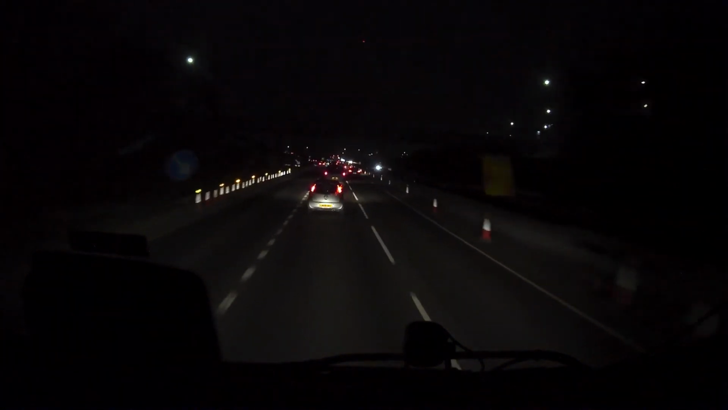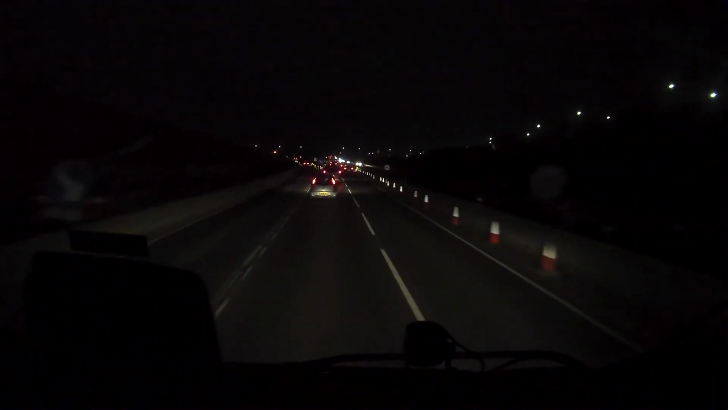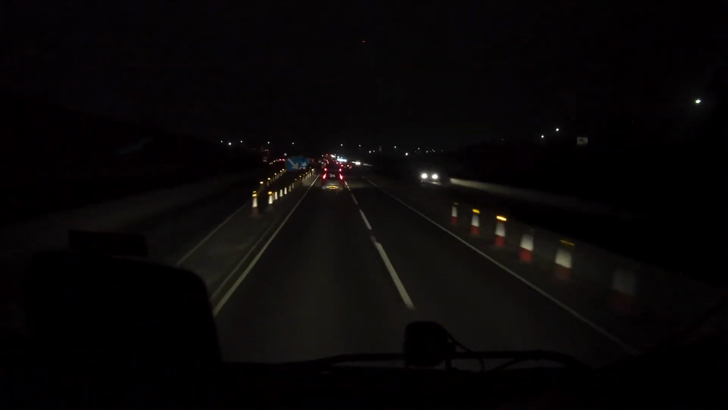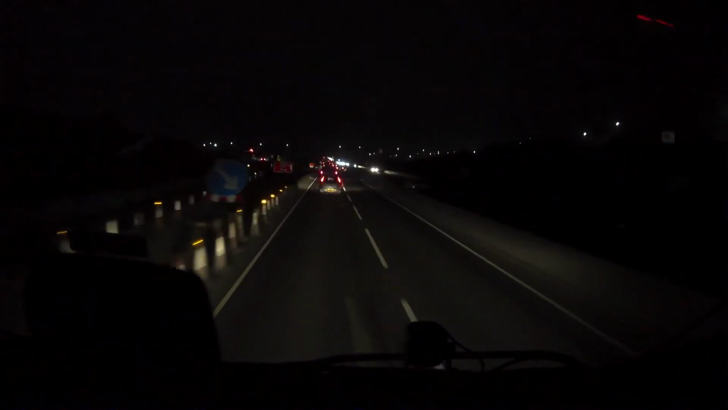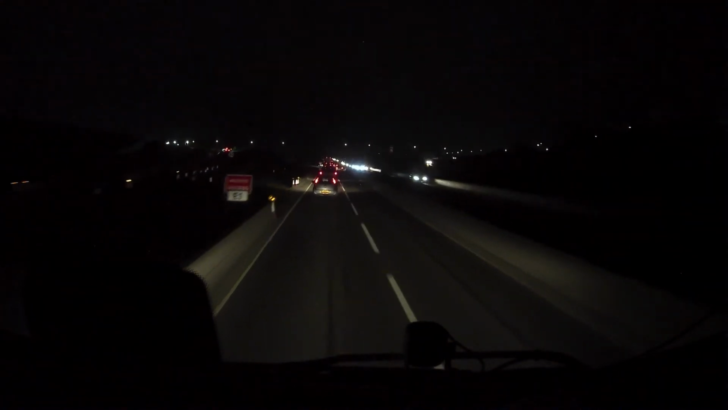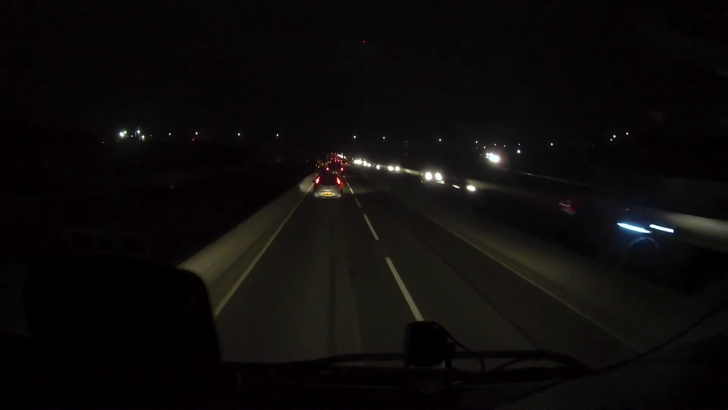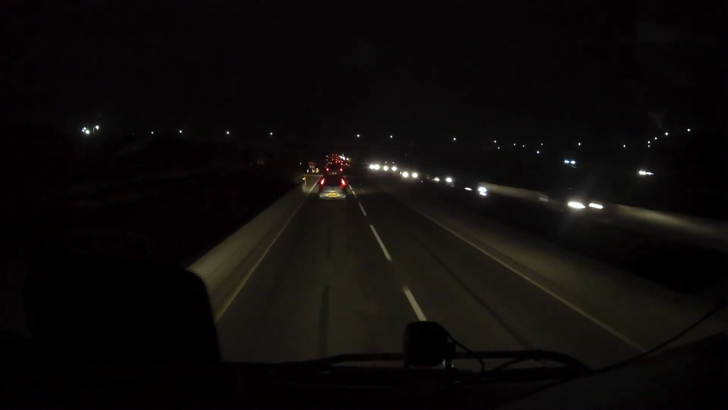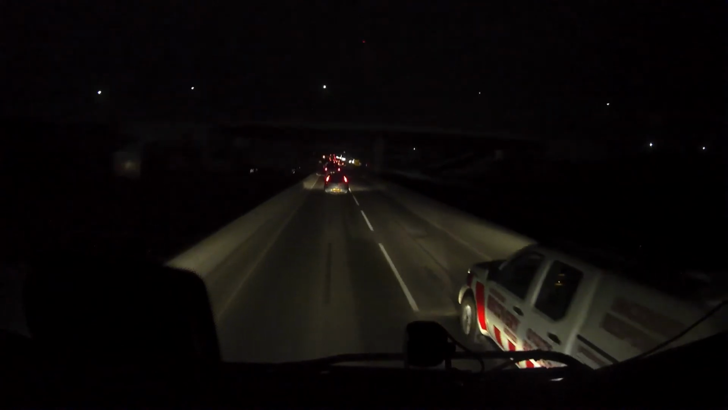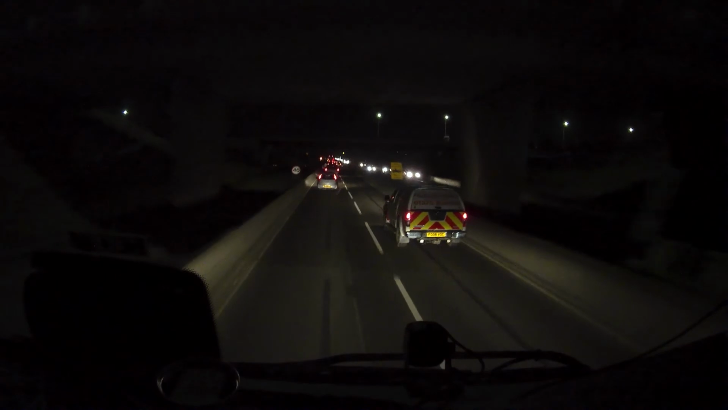Get this box unloaded, and then drive round to Stolen Stevedores, get an empty put on, back to the yard, refuel and get some breakfast out of Marlon's. They do a nice breakfast in there. They do a very nice breakfast actually, and they make a nice cup of tea. And then I'm going to mosey on over to Basildon.